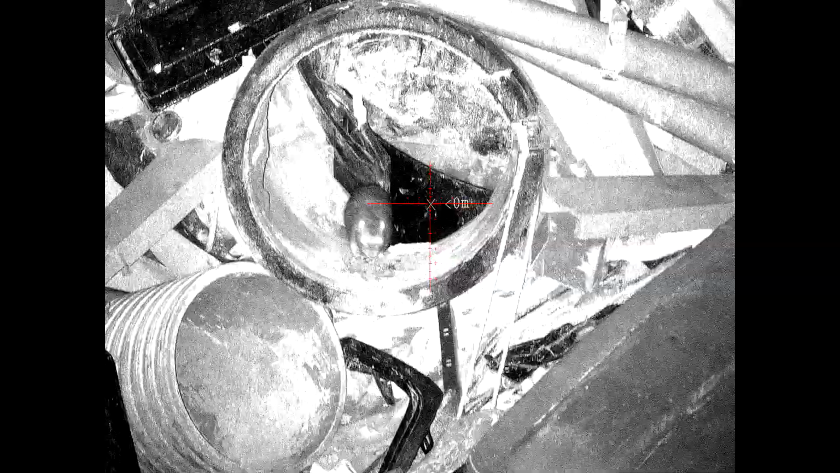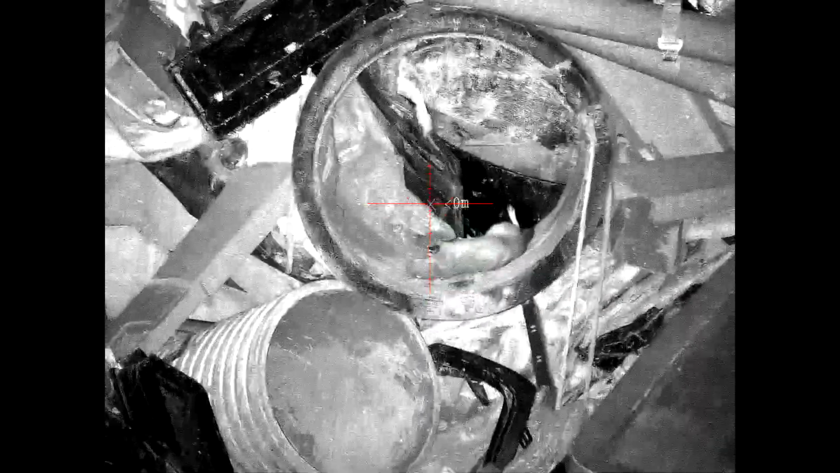Got it. Oh, in that pipe, sorry, in that pipe at the top. See it? I think he's dead. That wasn't a perfect shot because I rushed it, but it's in the pipe again. There's another one. Oh, stayed there. Container. That's about the fourth one I've shot in that pipe.